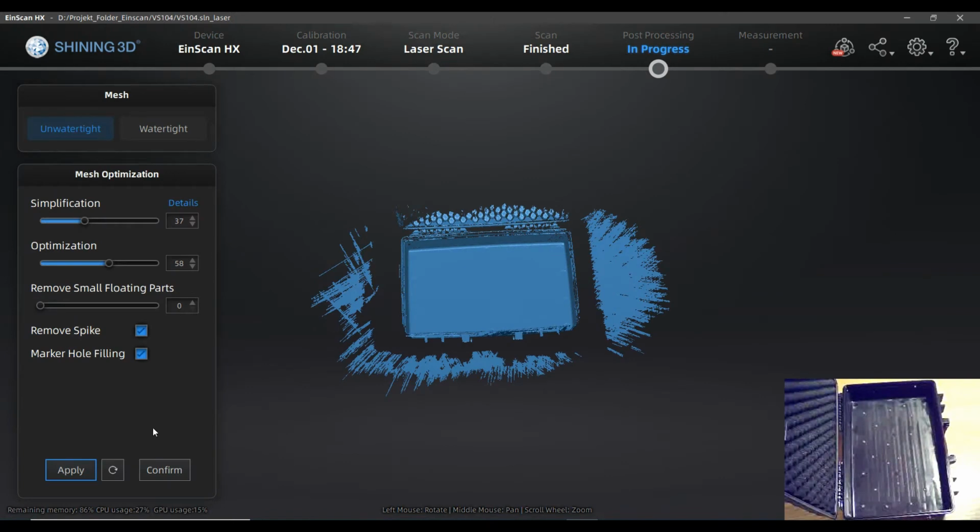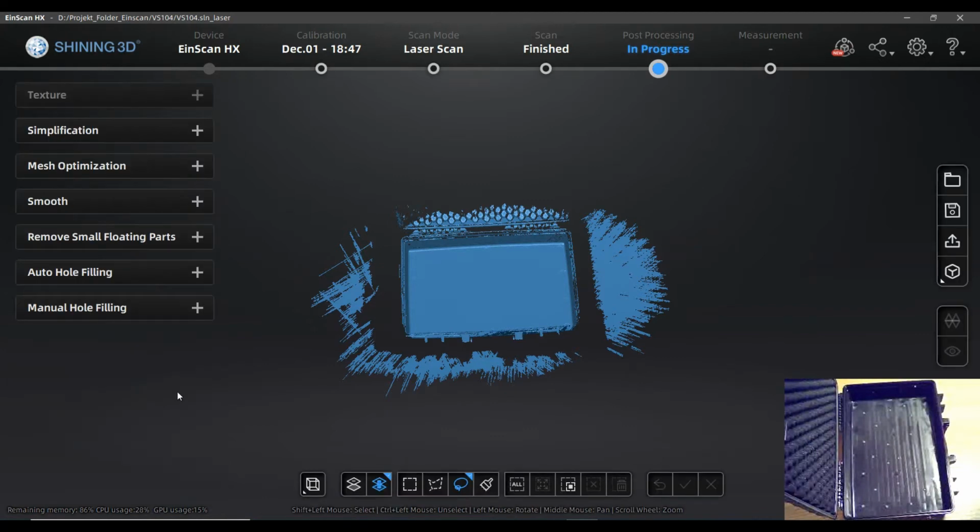And here we are with the pre-result. Let's confirm. Apply means that all the functions that you have configured will be applied to the model, but they are not saved finally. So we have to confirm that to create the model like it is in the preview.